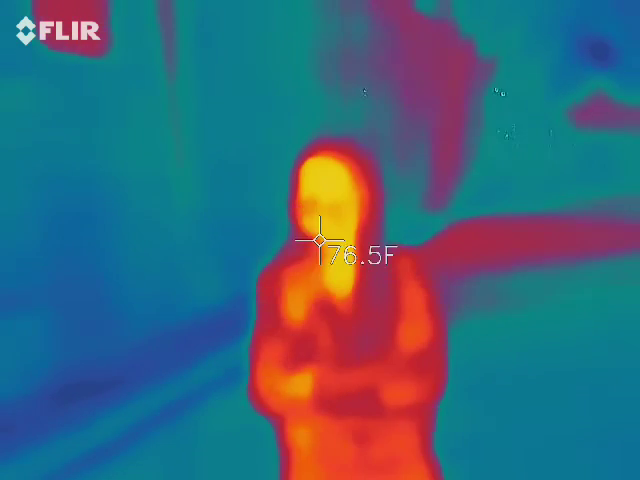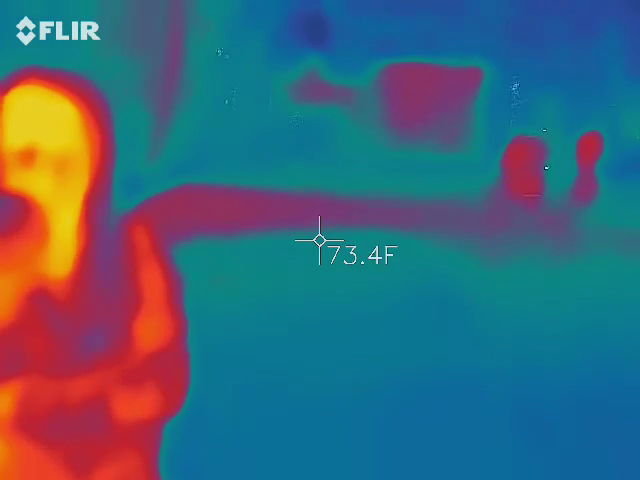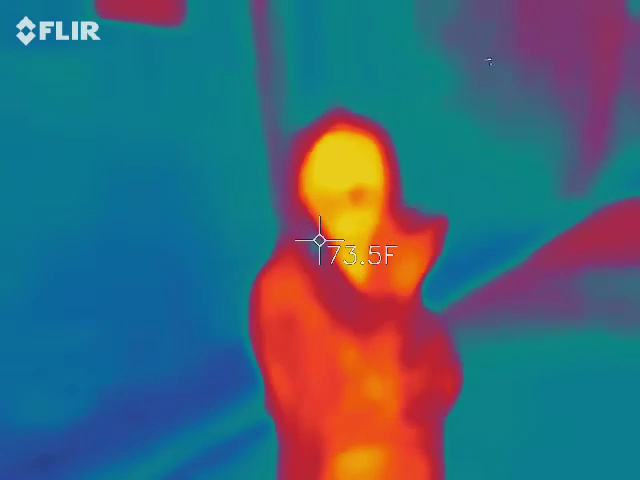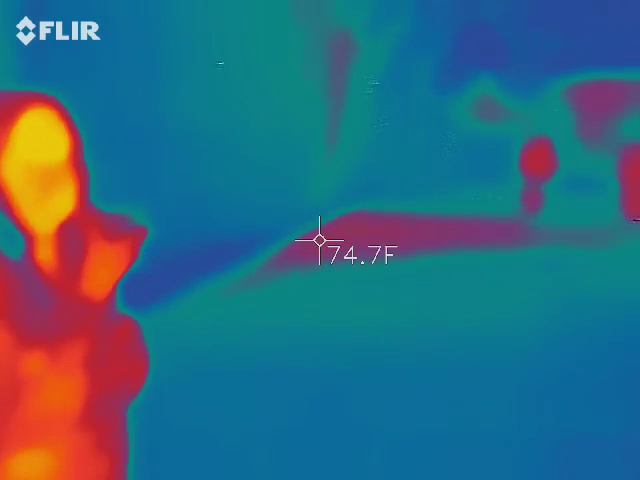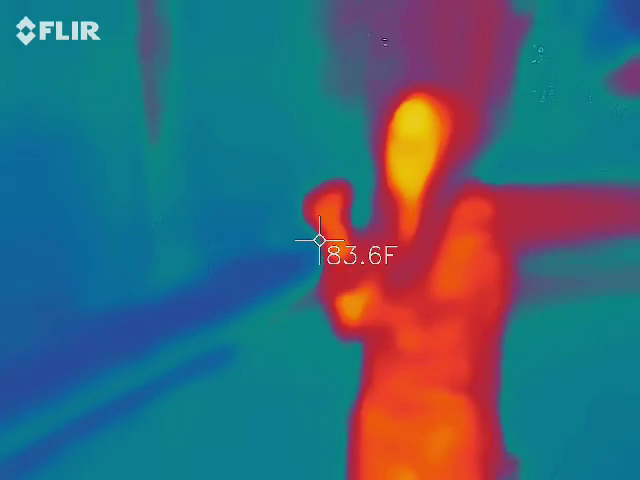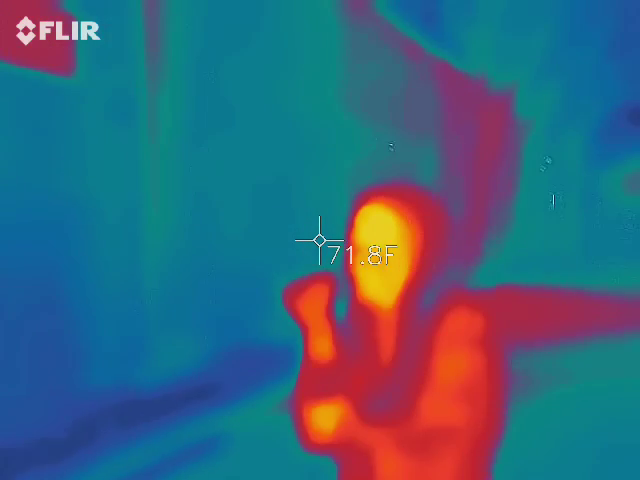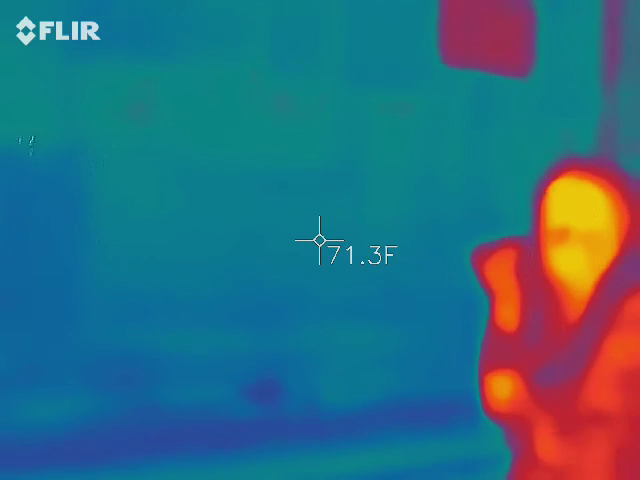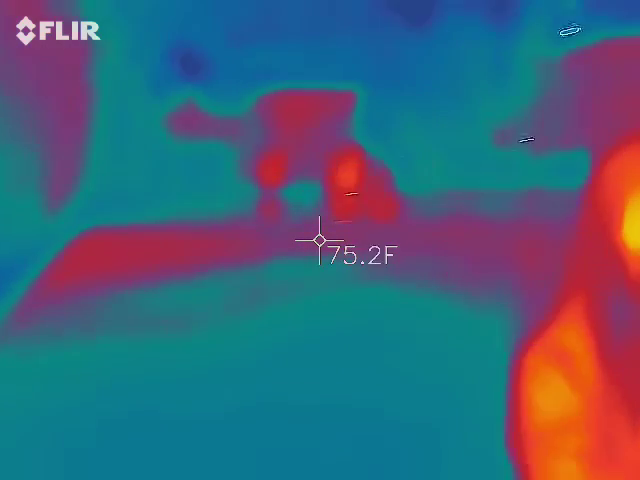When was the last time the bar was being used? The bar or the barn? When was the last time the barn was being used? How many windows are on the barn? I don't know what the right answer is, 'cause I don't know. I think there's 10.